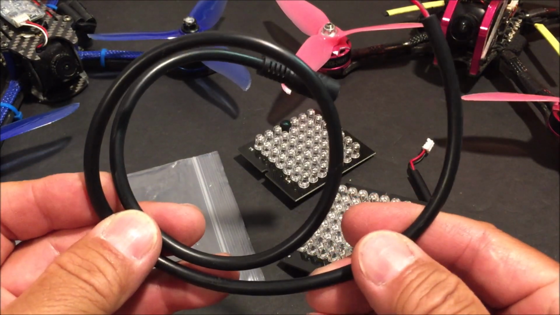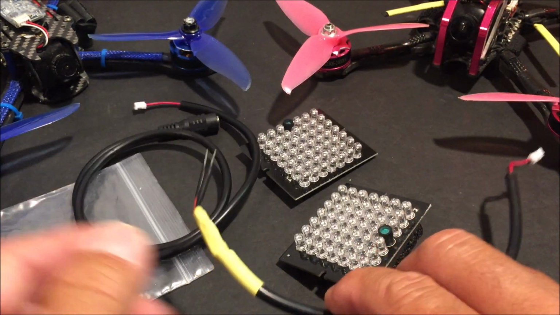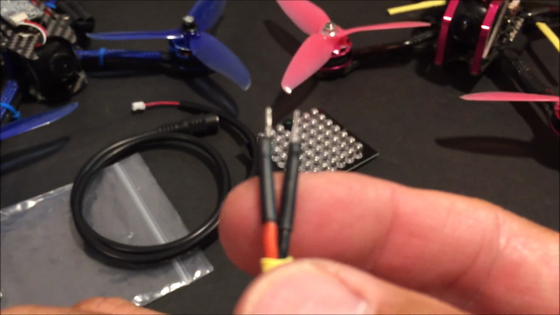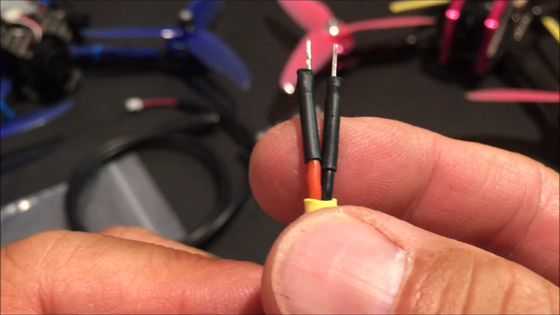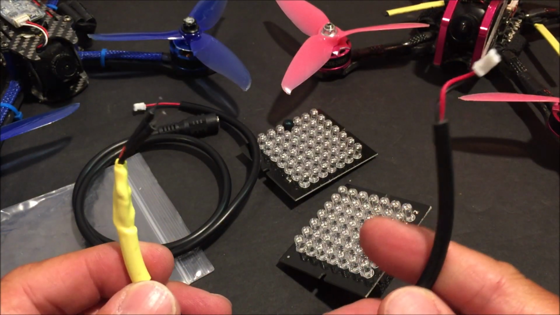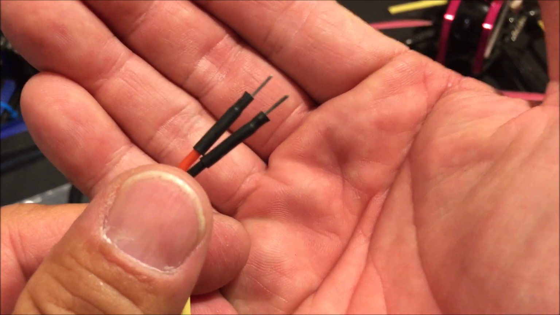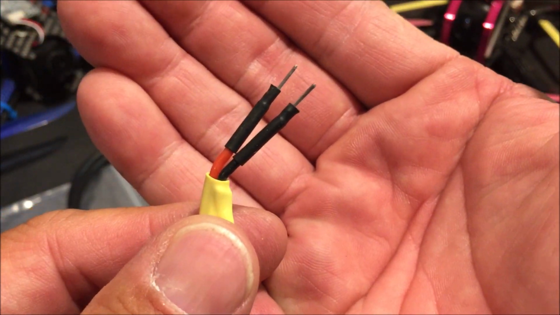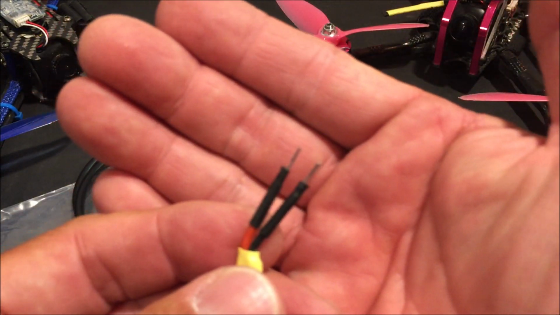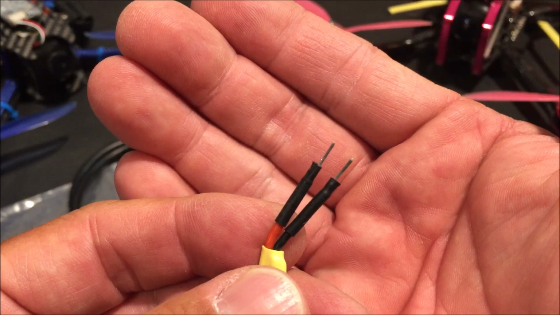So cut the cable to expose the red and the black wires to the length that you desire. Now what I did was I soldered on header pins to each of the wires, shrink wrap them individually, and shrink wrap them all together. Now you can also solder on a 3-cell female balance connector instead, but it will then limit it to be used only with a 3S battery. So this way it can be used on a 3S, 4S, 5S, or even a 6S battery.